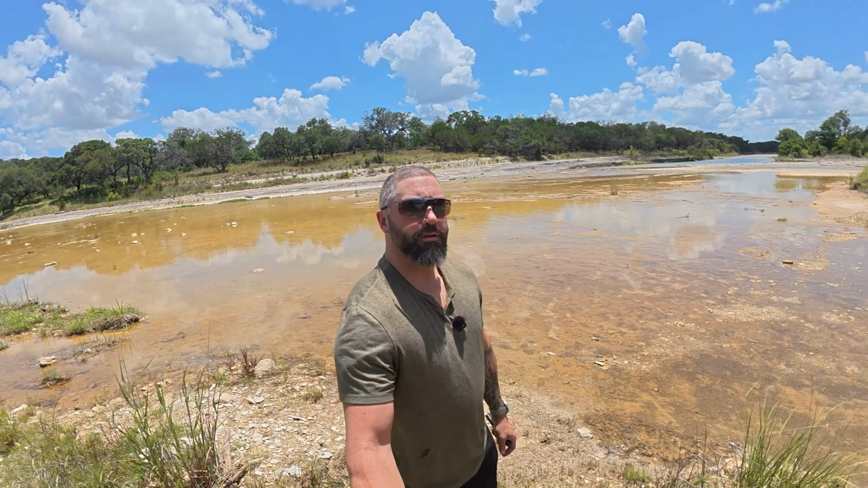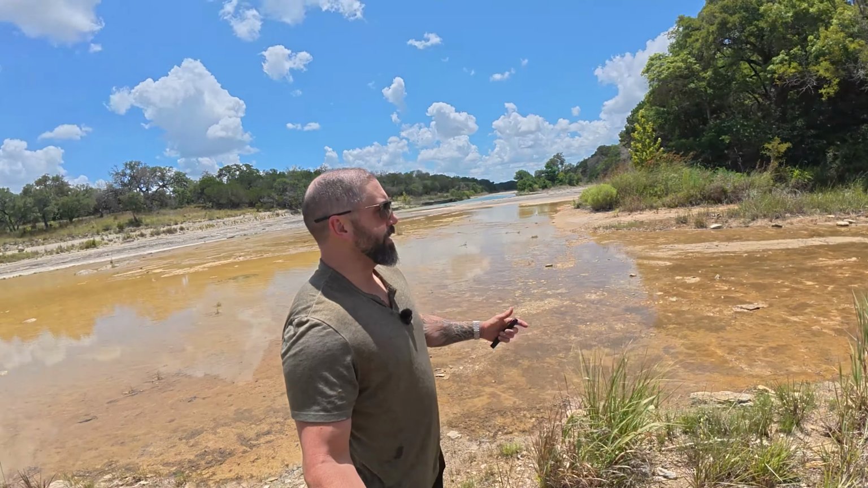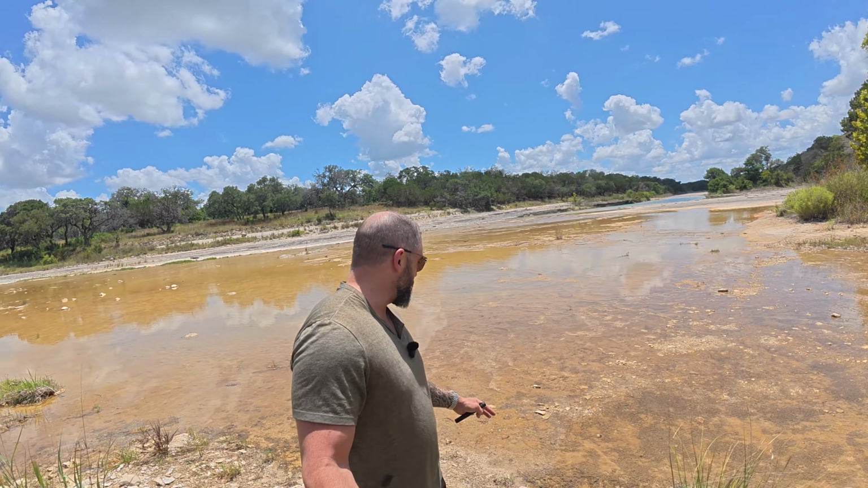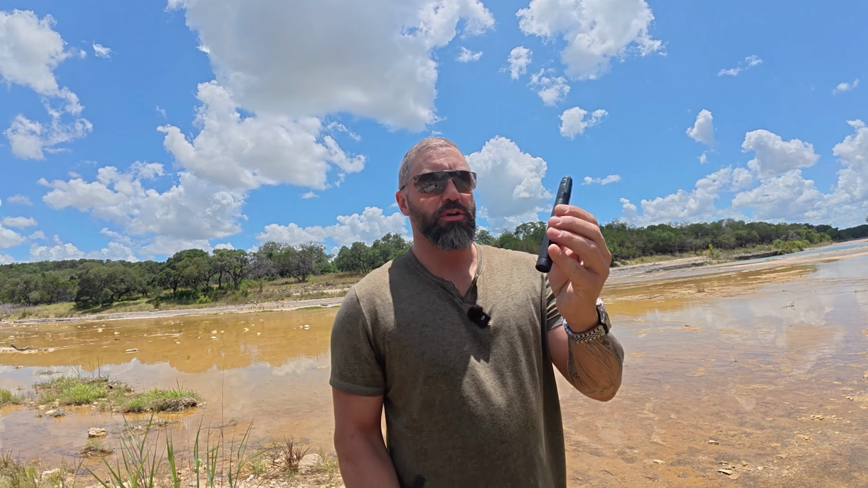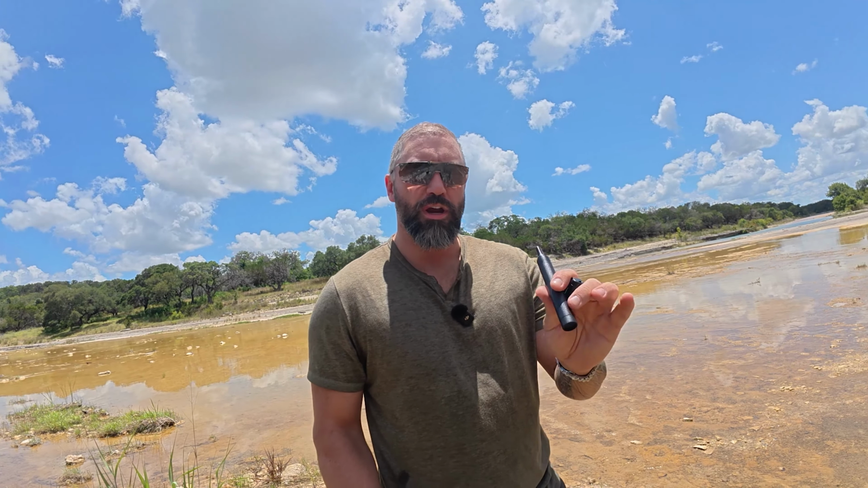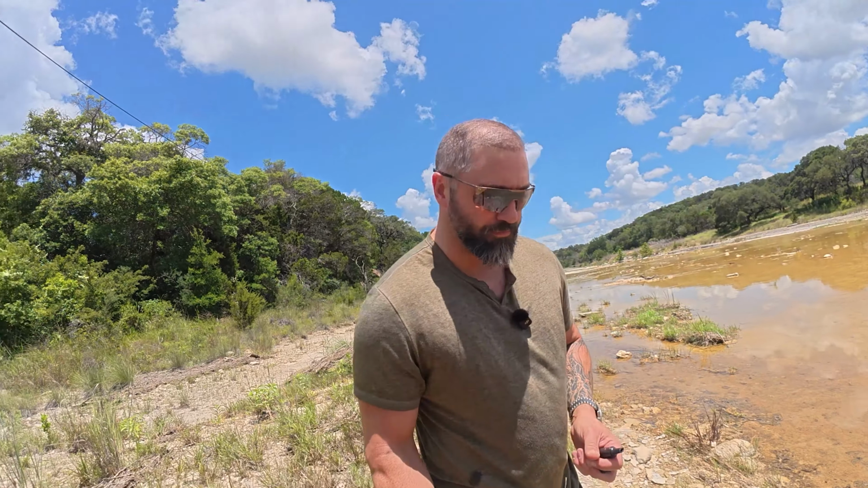All right, guys, we are here at the Blanco River. We're on our way back down to Houston, and I stopped at this spot here because it's got some water. Pretty dry part of the river. We just wanted to come test the Sierra Madre Research. This is kind of like their version of the LifeStraw. This is an emergency drinking straw. So don't try this at home. Don't try this unless it's an actual emergency situation. But we're gonna get in here, we're gonna test the water and see how it goes.